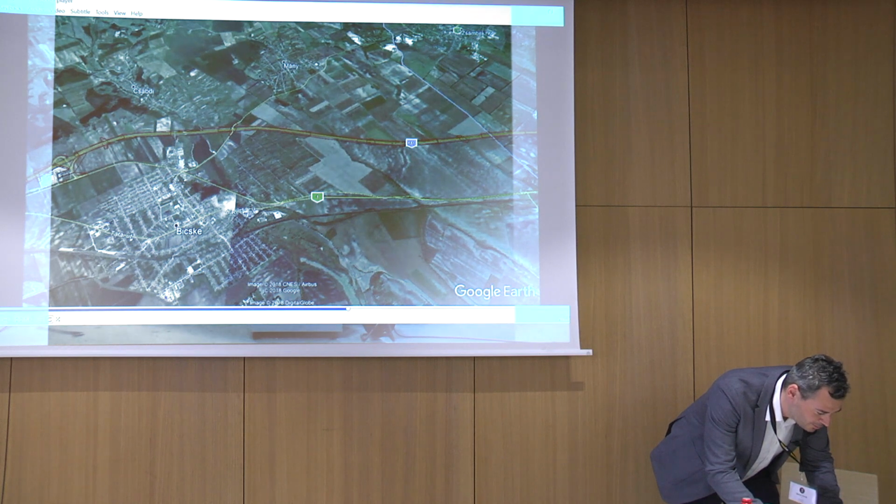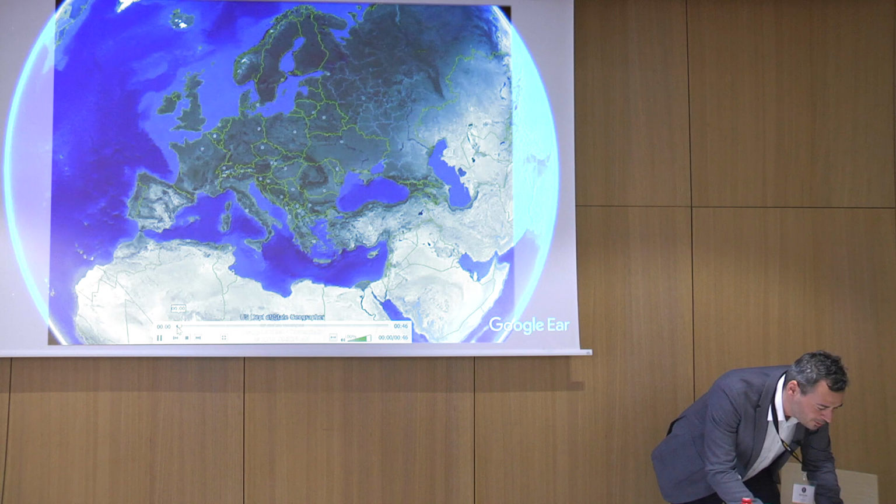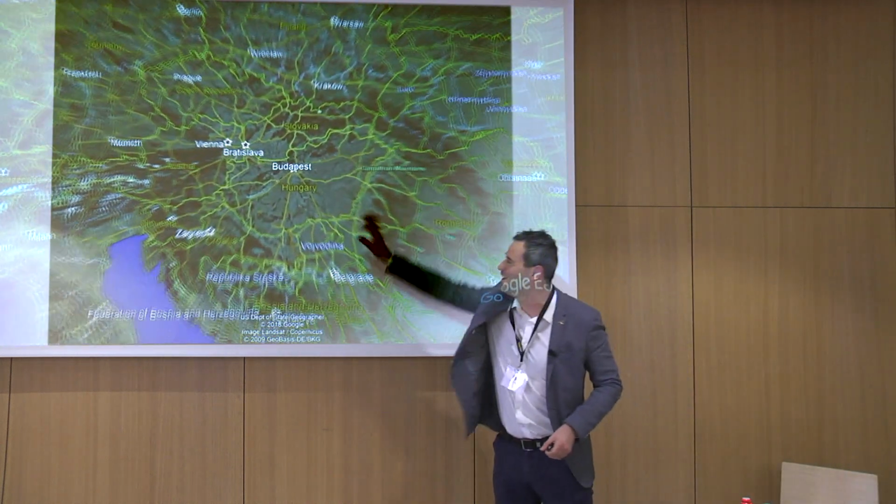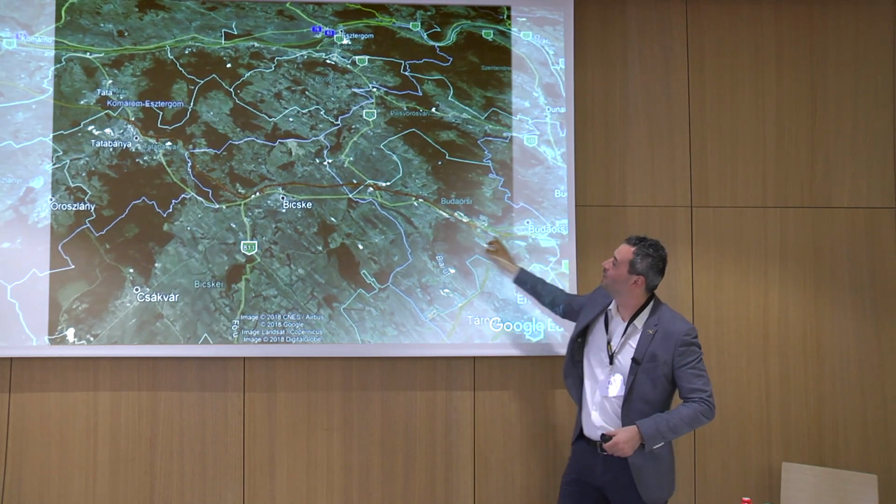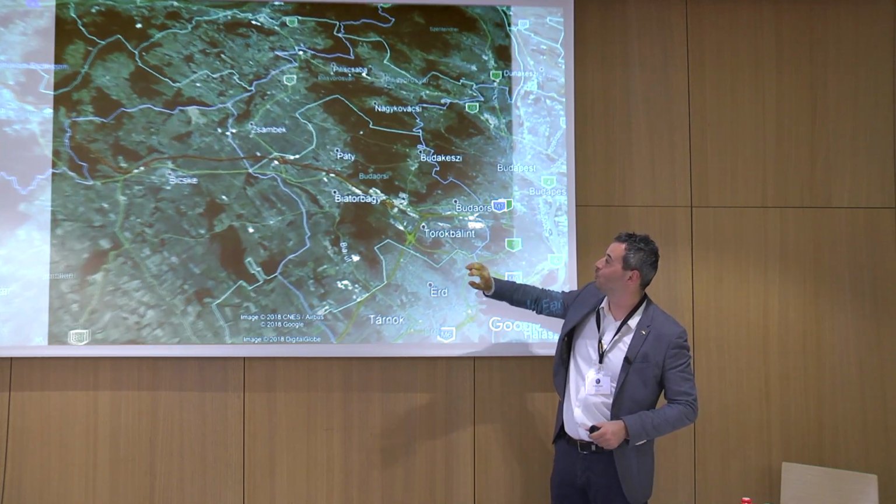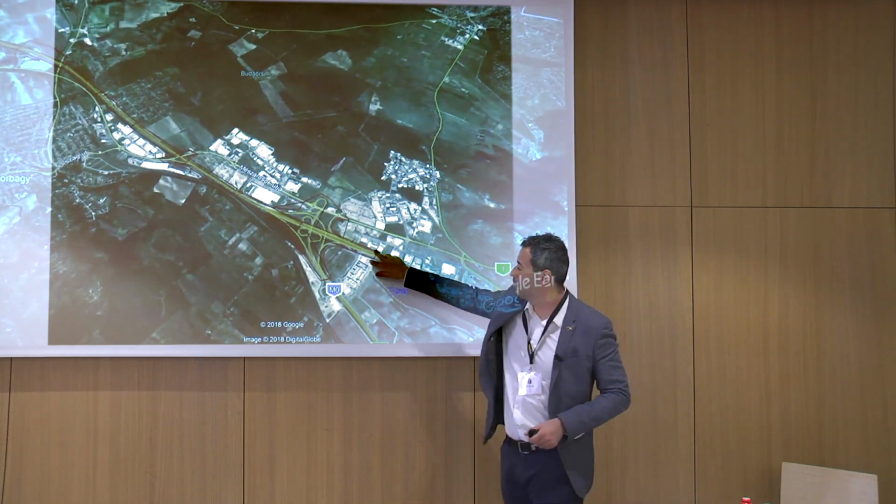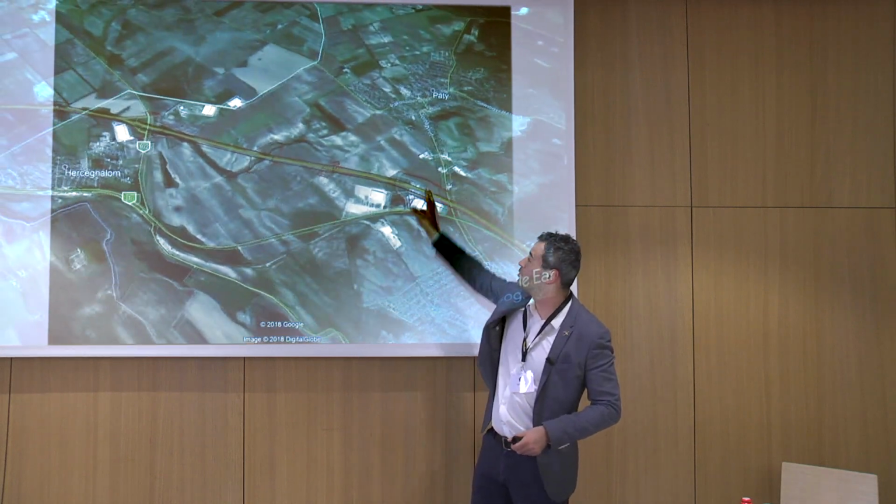how the area looks. If you don't know where Hungary is, it's in the middle of Central Europe. This is Budapest, the highway connecting to Vienna, and you can see this is kind of our flight plan. We have mainly the highway itself. We have a lot of intersections.